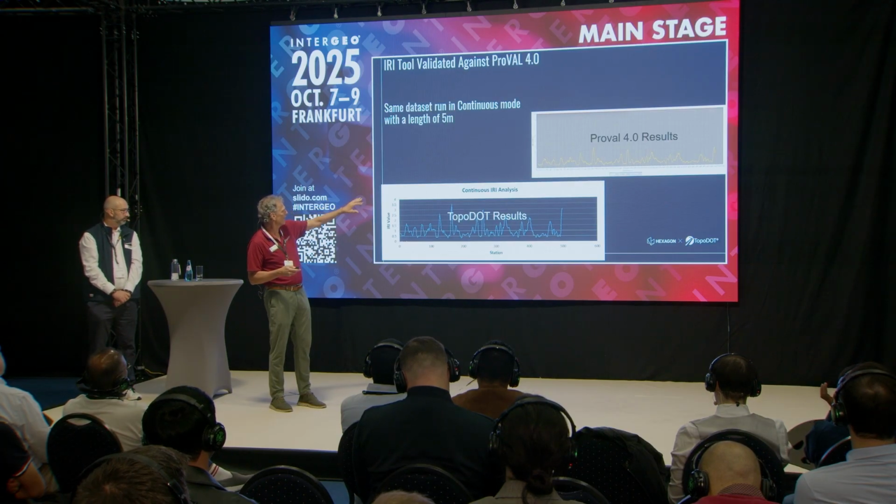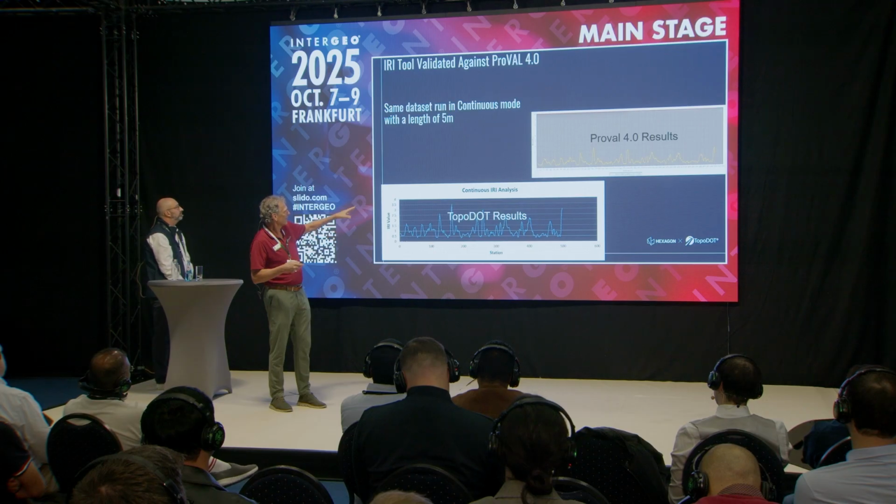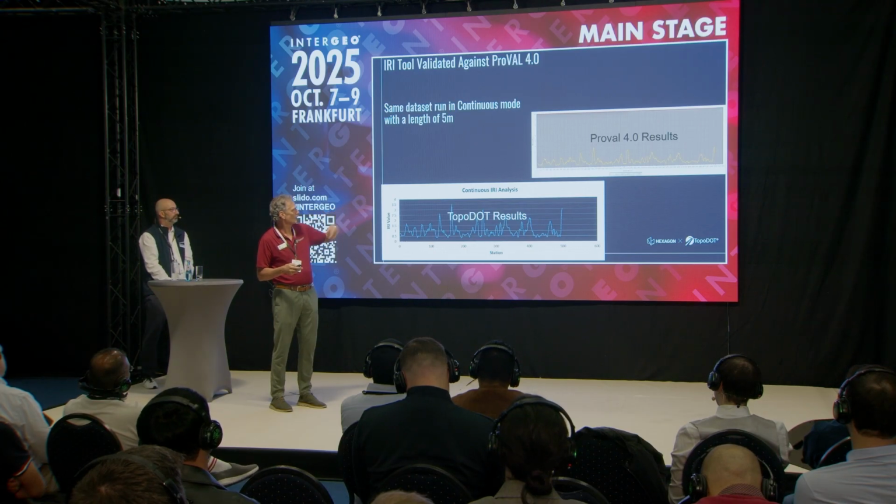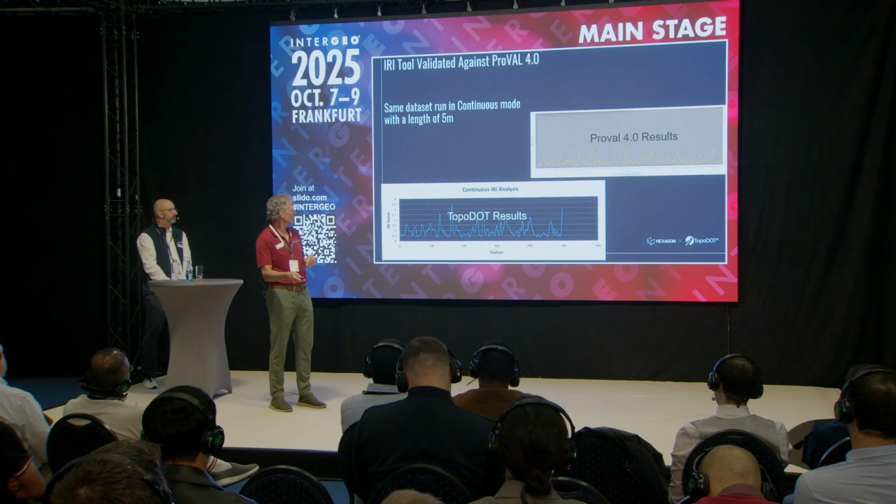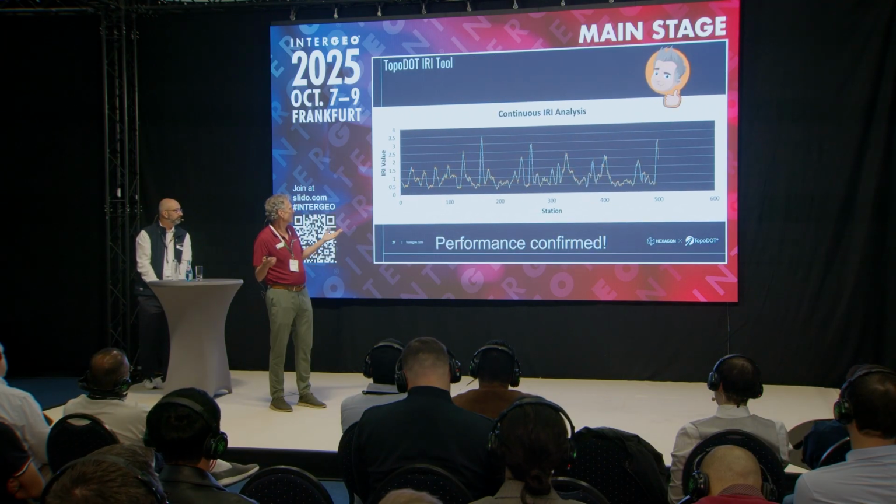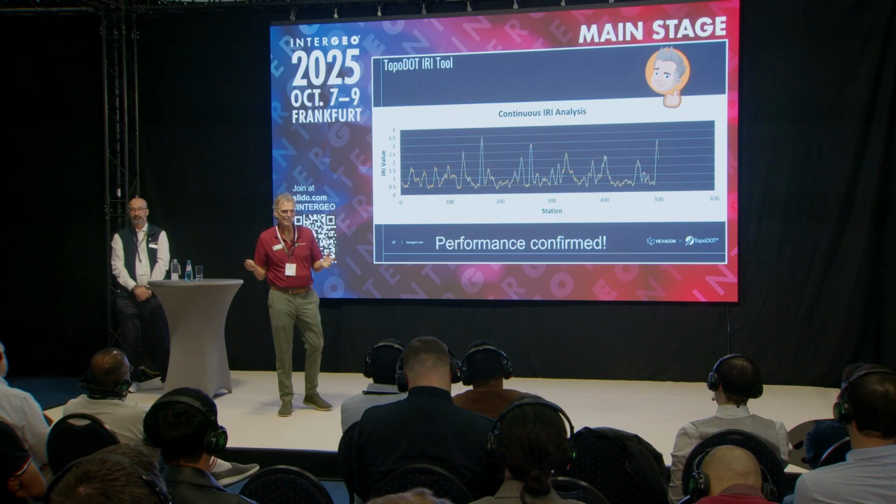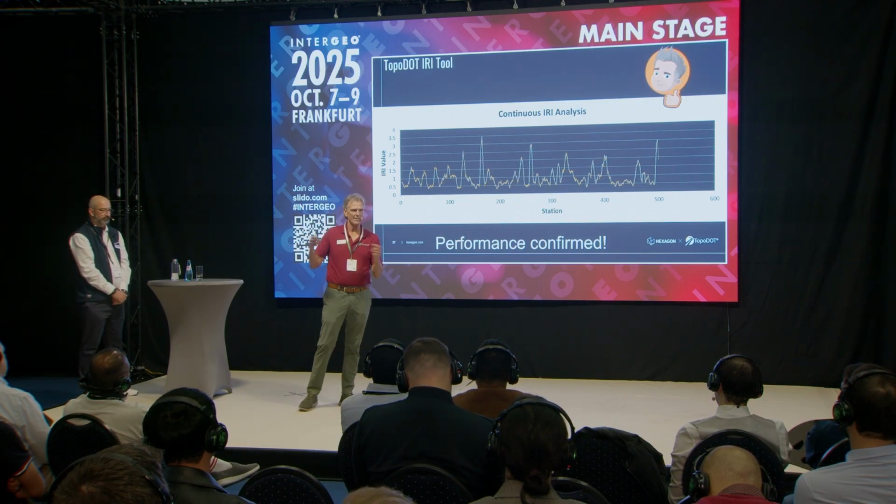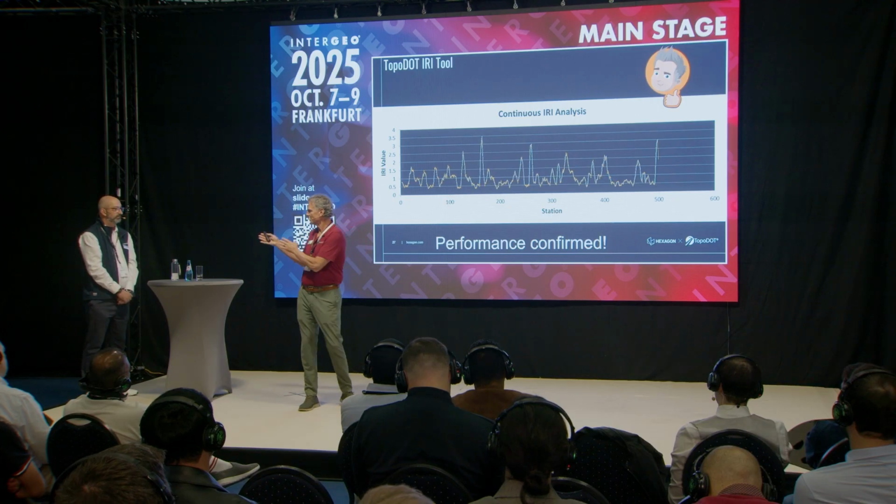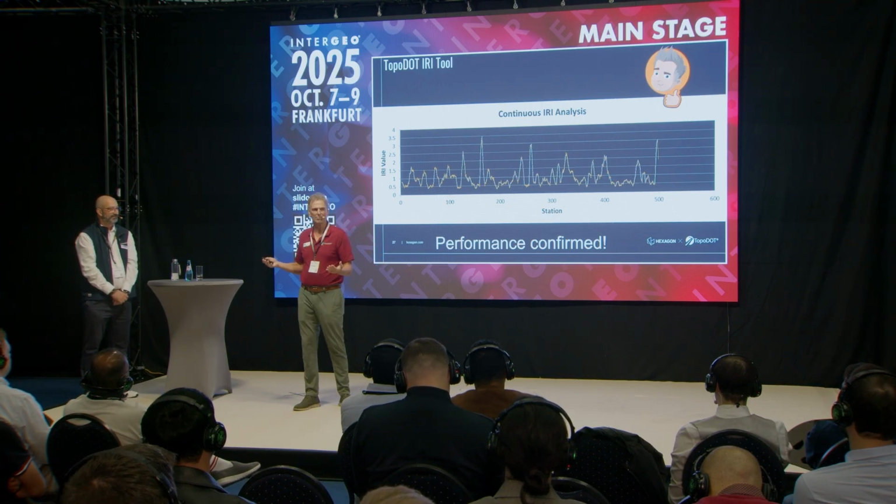But if you look at ProVal results over TopoDOT results, over a continuous run, this is the IRI over a particular long length, and you move that, and it should do something. There you go. It's the same. So our model we know is correct. Okay, that's how you start, and you say, if I put the same data in both models, I get the same thing out. So now I take this excellent data, and I feed it into the model, and I'm very confident that everything's working.